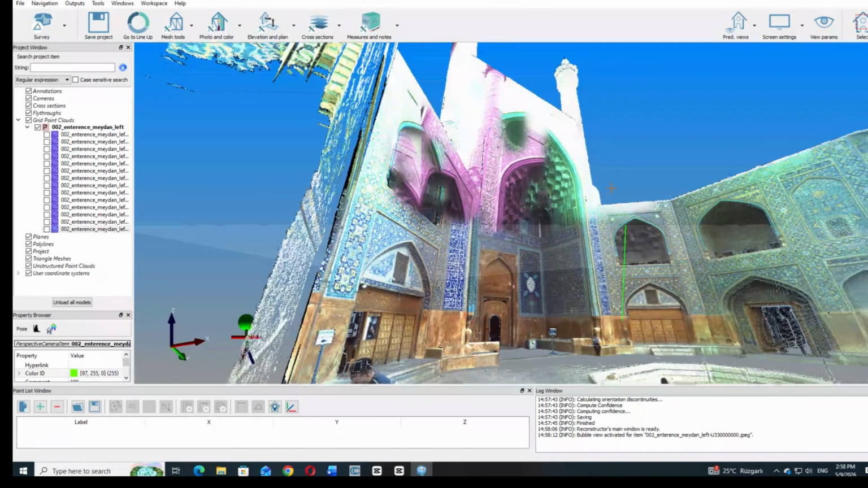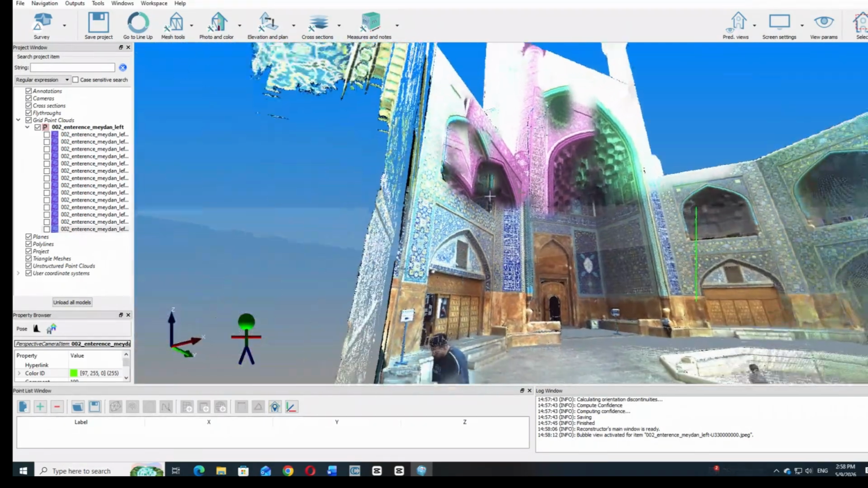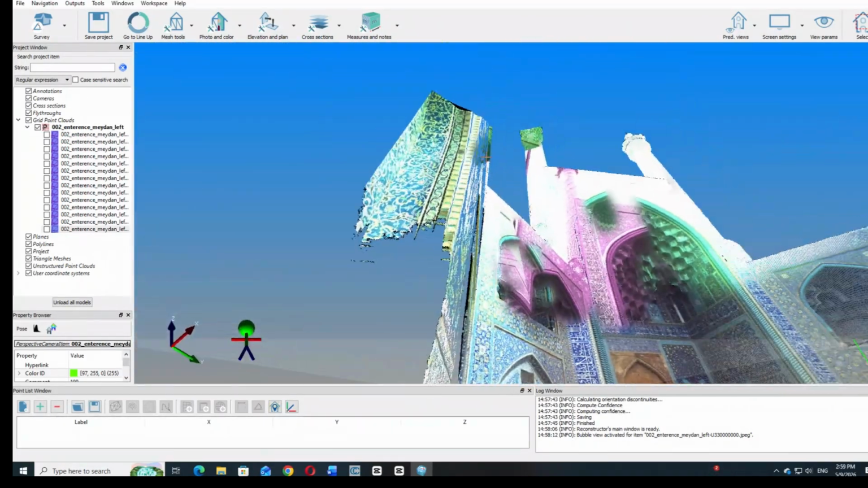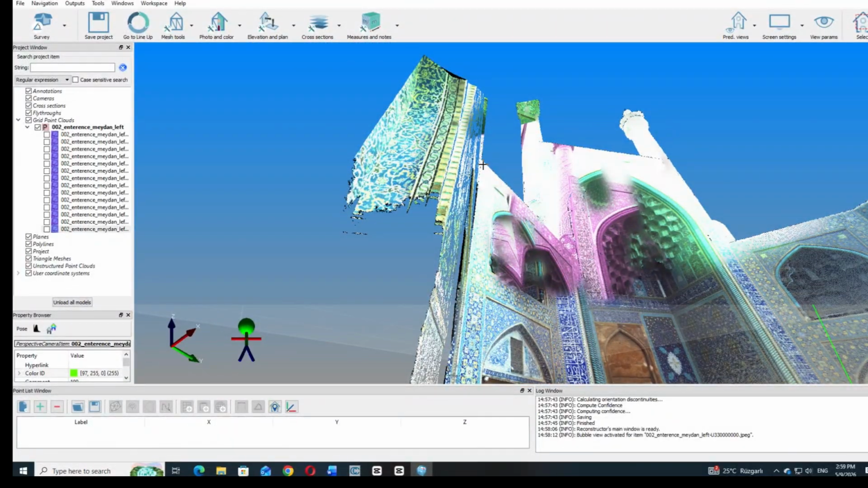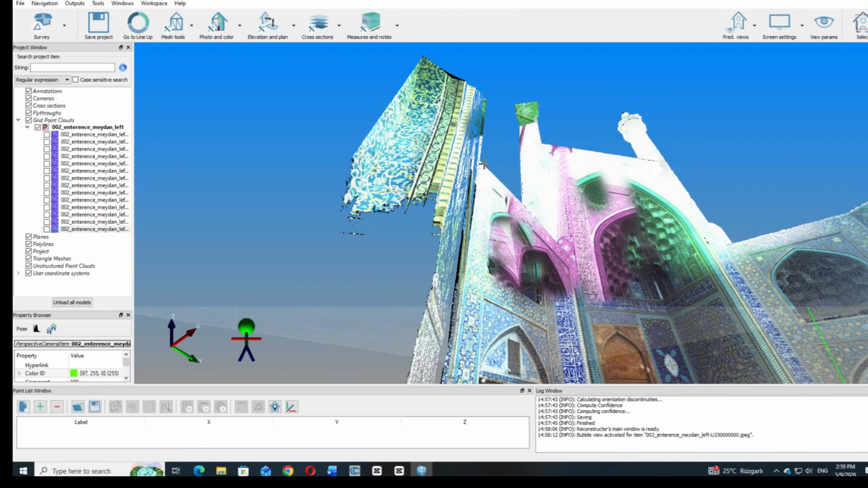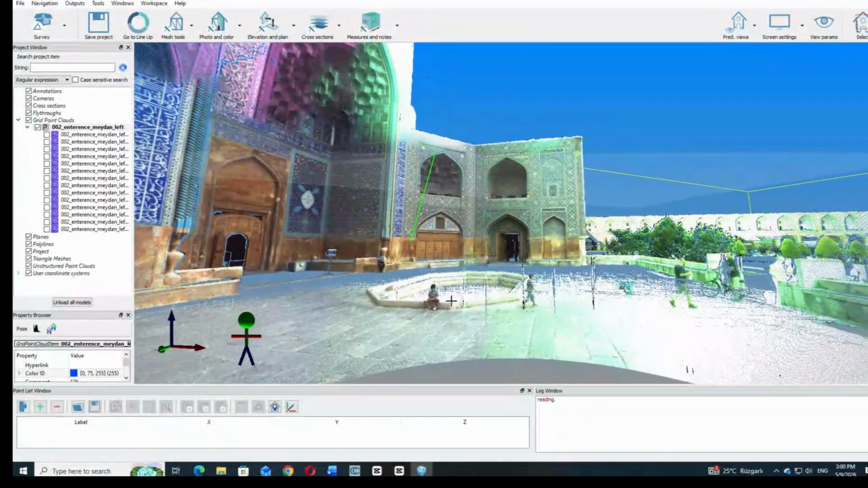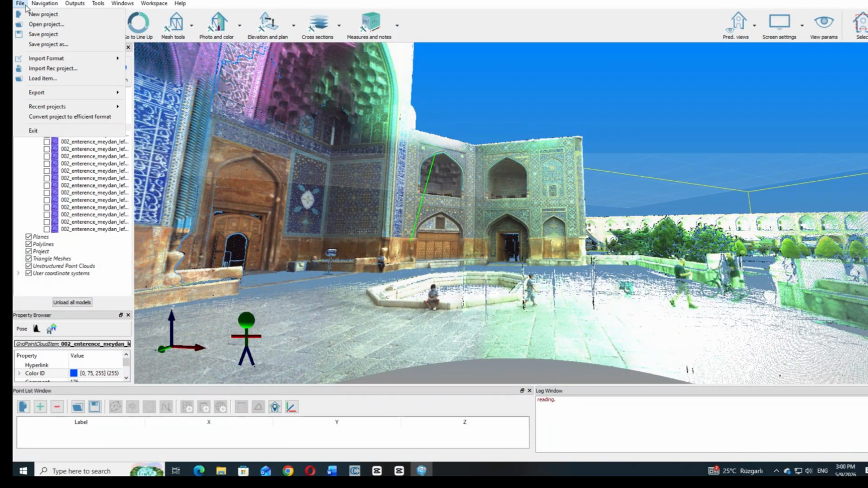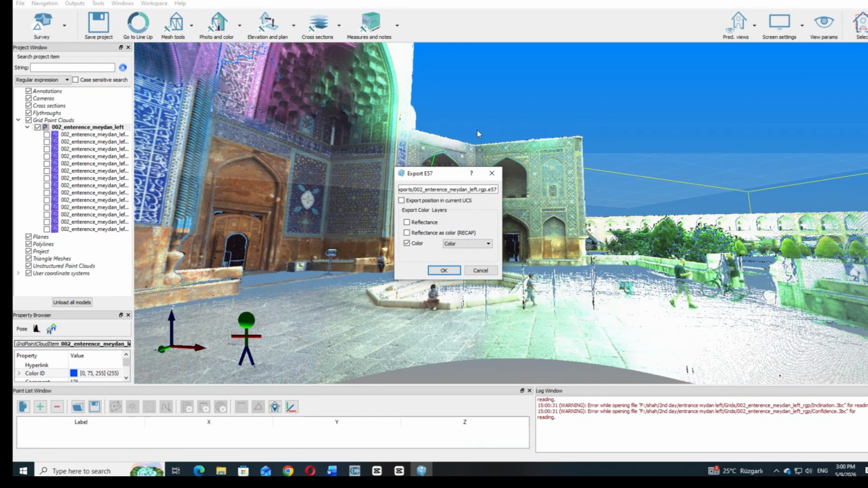As you can see, there is a problem on the scan. It can be because people are moving around, and maybe someone changed the position of the laser scanner, even a very small movement, like hitting the tripod. It can cause such a problem.